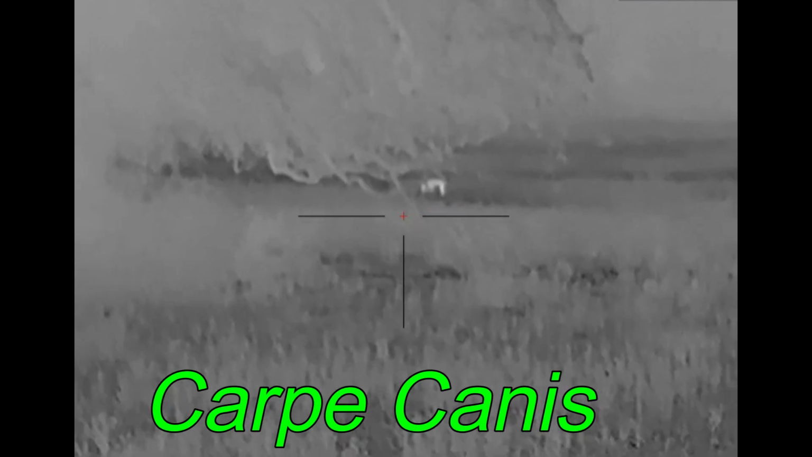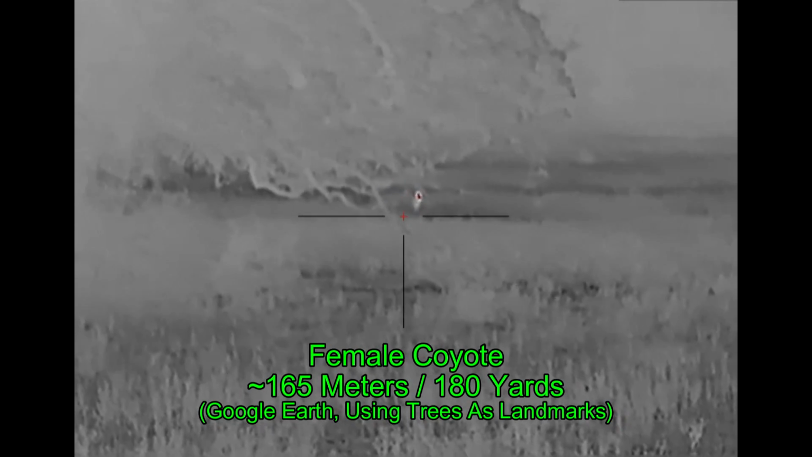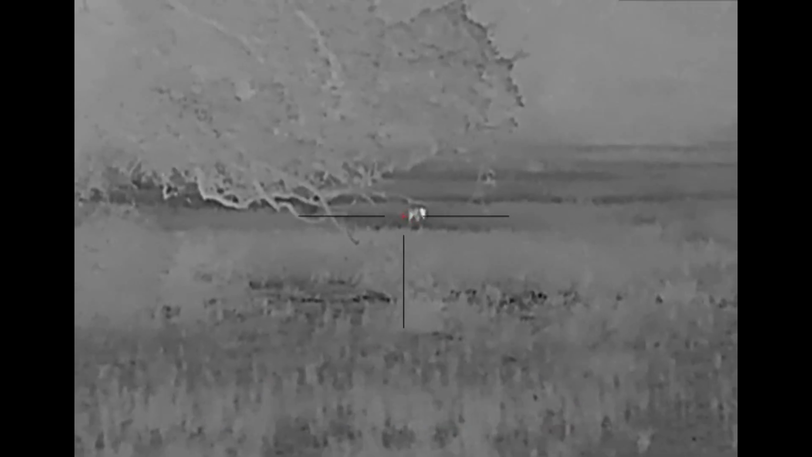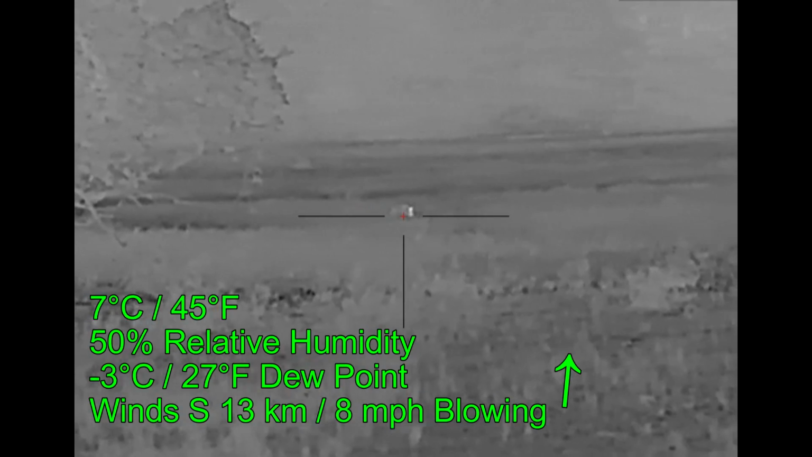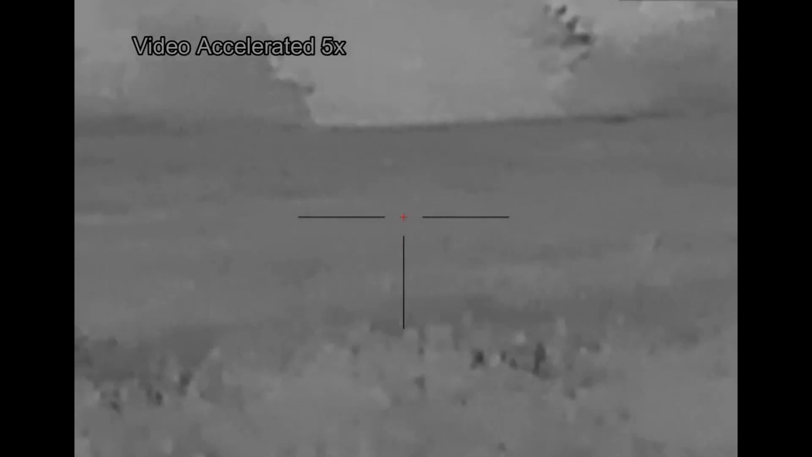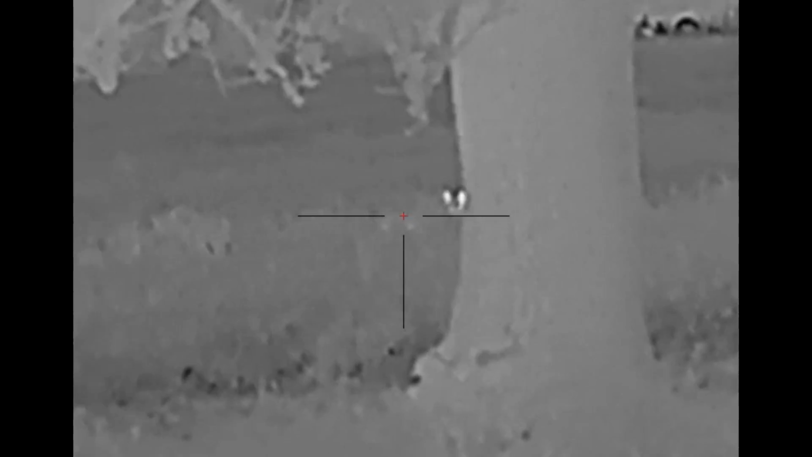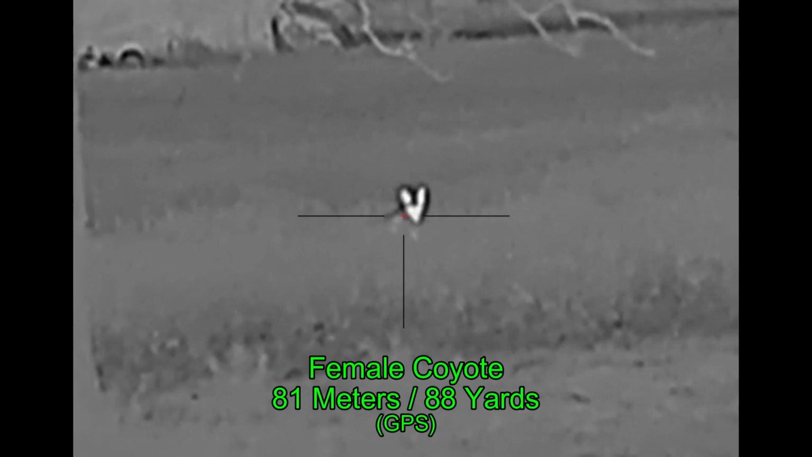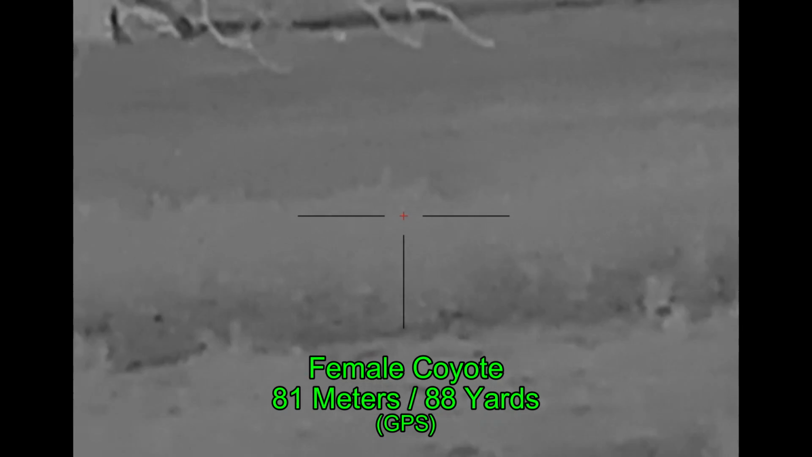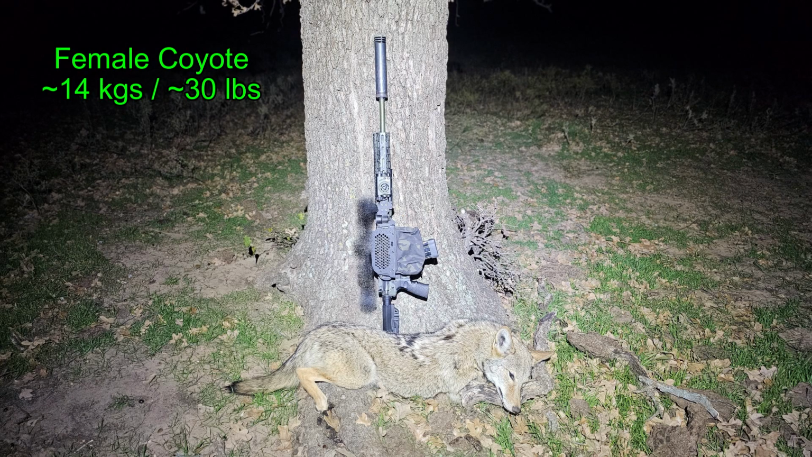Carpe Canis. That's a coyote. And it is a chilly, windy night. And I don't know how this coyote didn't smell me. The wind is blowing right towards it, but it travels right through the wind stream. Doesn't act like it acknowledges that I'm even there, until it gets behind the tree and realizes something is going on. Still a little too curious. And down it goes. Turned out to be a female coyote coming in at about 30 pounds.